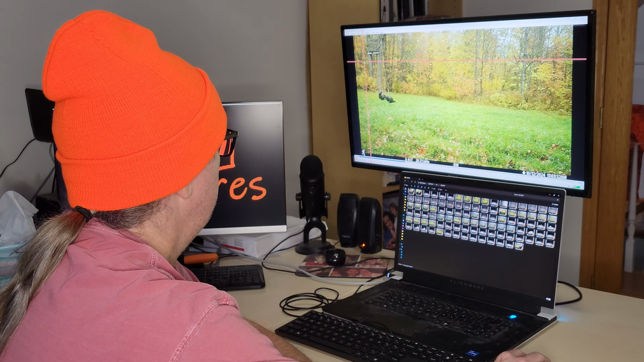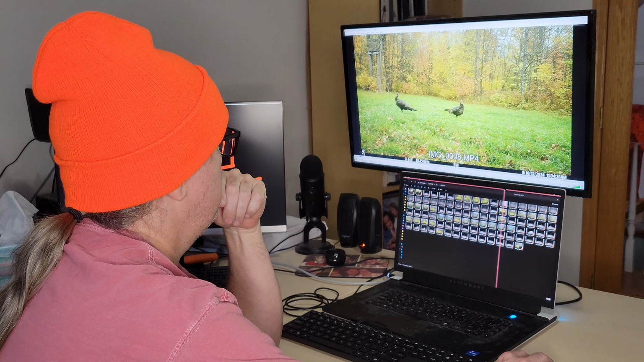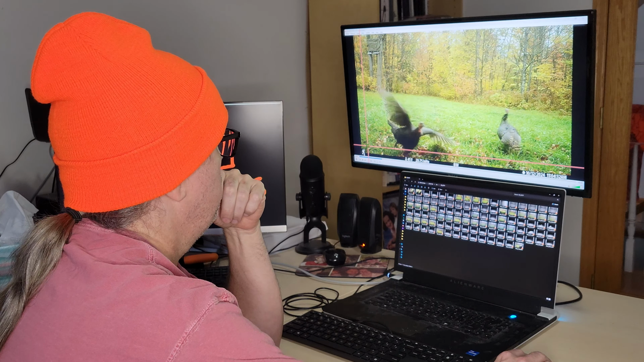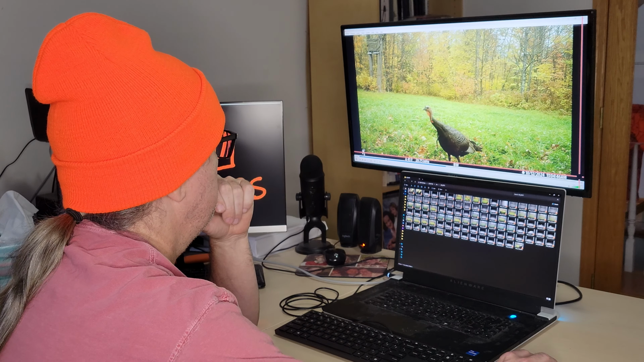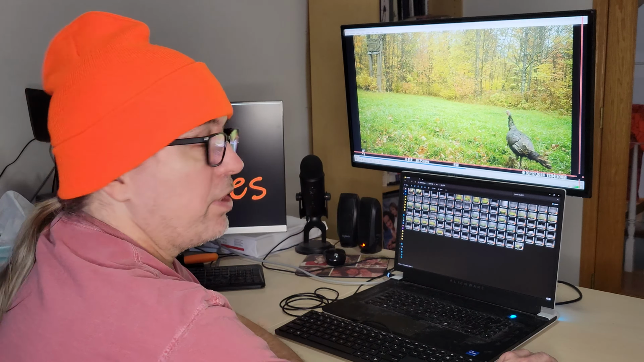We've got two turkeys here. It looks kind of like it's raining. I know you can't hear it probably on the video, but I can hear rain. Oh, this is the same two turkeys. And what are they doing? They're kind of dancing around. That's kind of cool. I don't know what that behavior is with turkeys. They're definitely kind of playing around with each other.